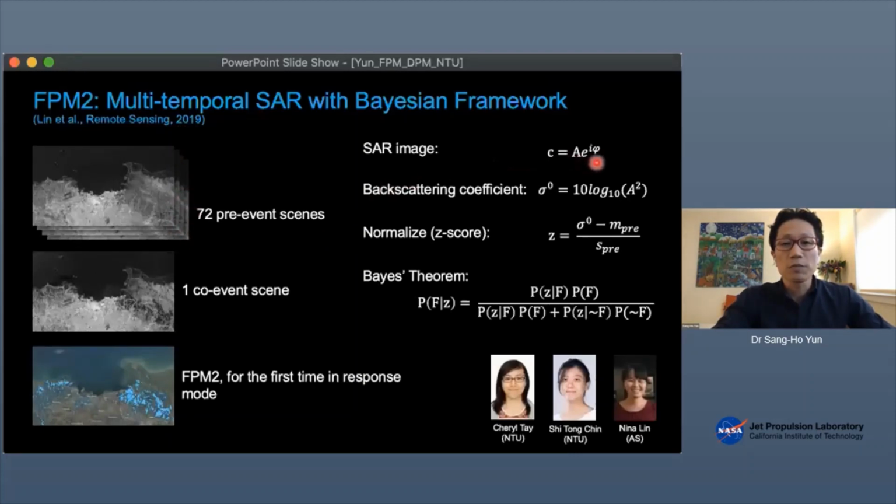So here's a SAR image again. This is a complex number, and after applying radiometric and thermal calibration, we produce backscattering coefficients in dB, decibels. And then we normalize it by subtracting the mean and dividing by the standard deviation of the previous scenes, to make it unitless and expressed in terms of how many sigmas away from the expected value. And then we produce a probability.